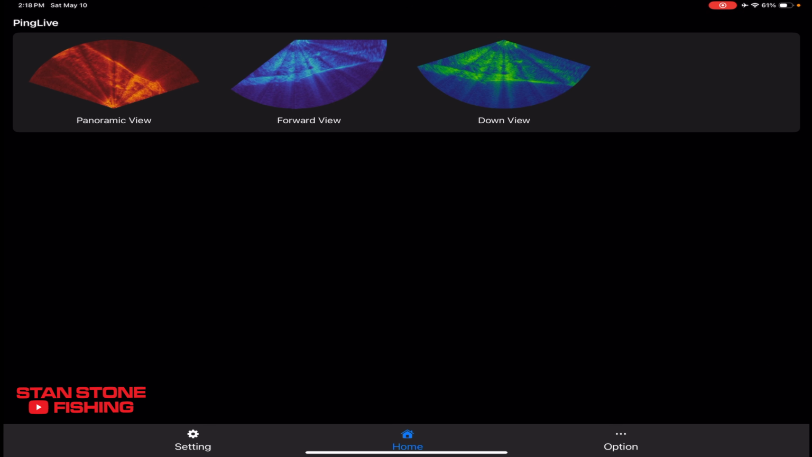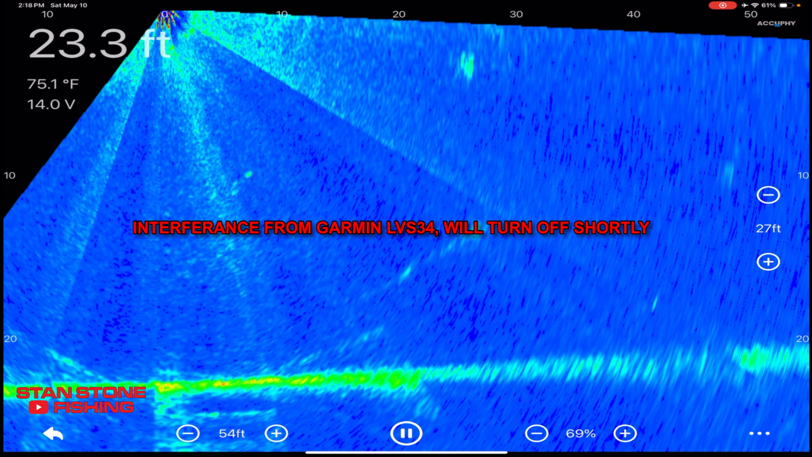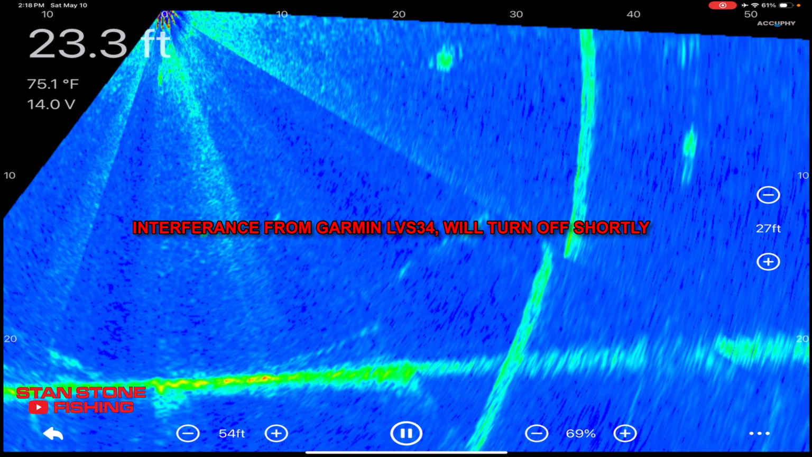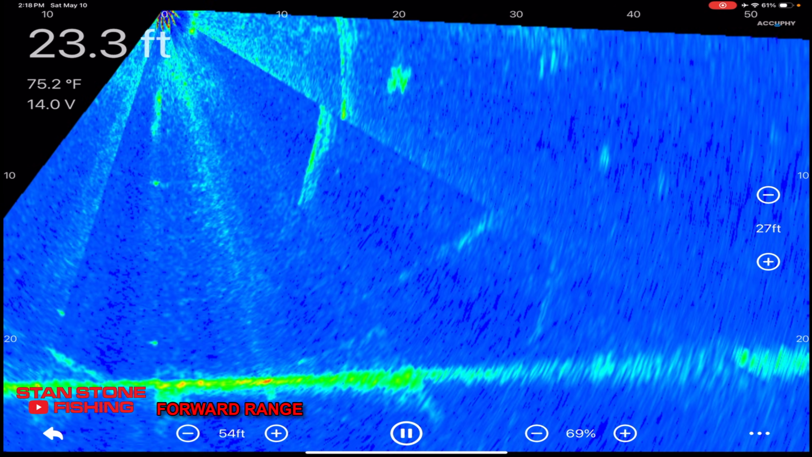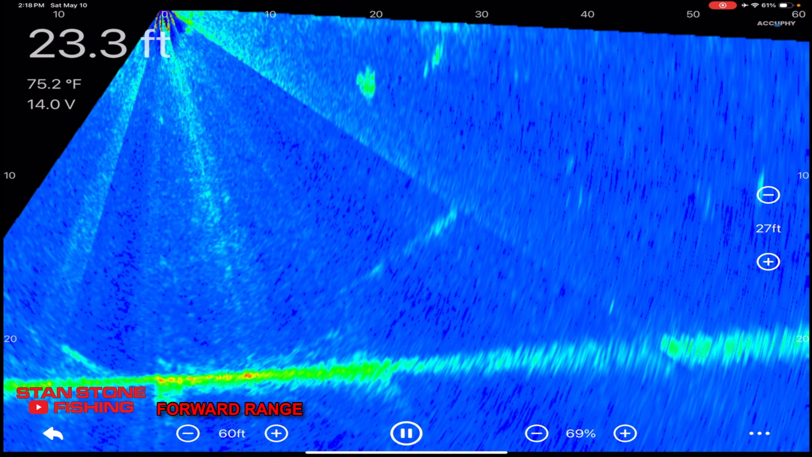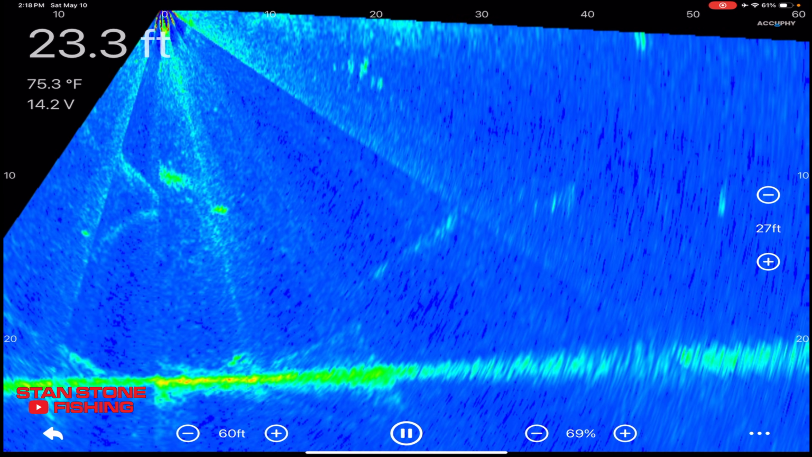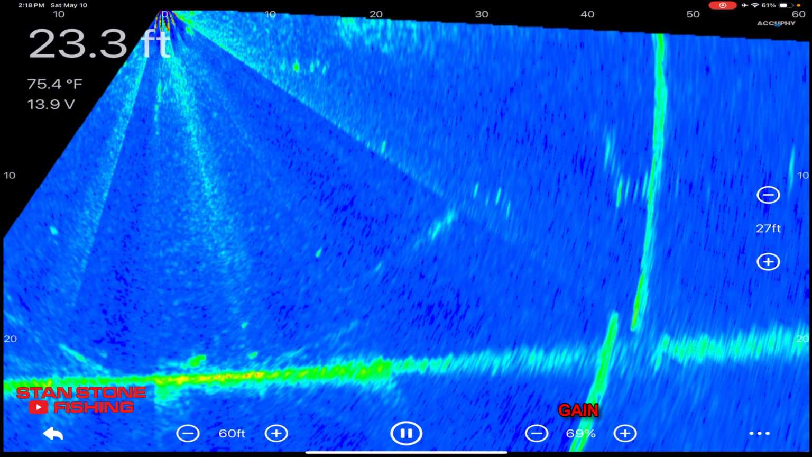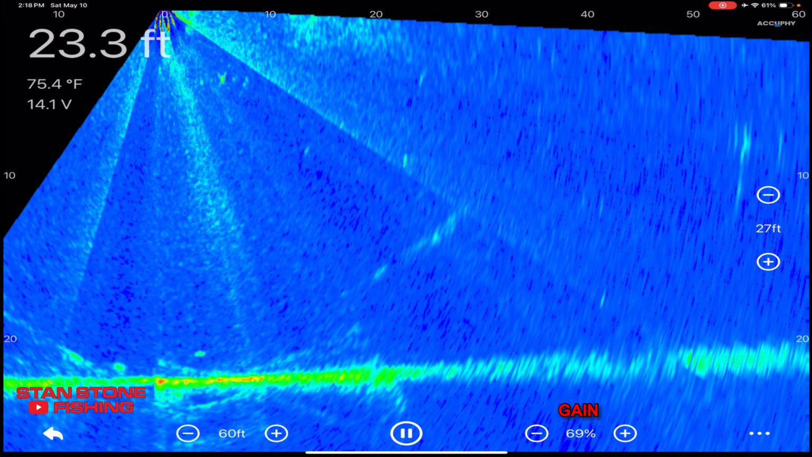So we're going to go to forward view, and here's what we got. This is going to be the range out. I'm going to set it at 60 foot. This here is going to be the same as gain. You know, we can take the gain, do whatever we want with our gain.